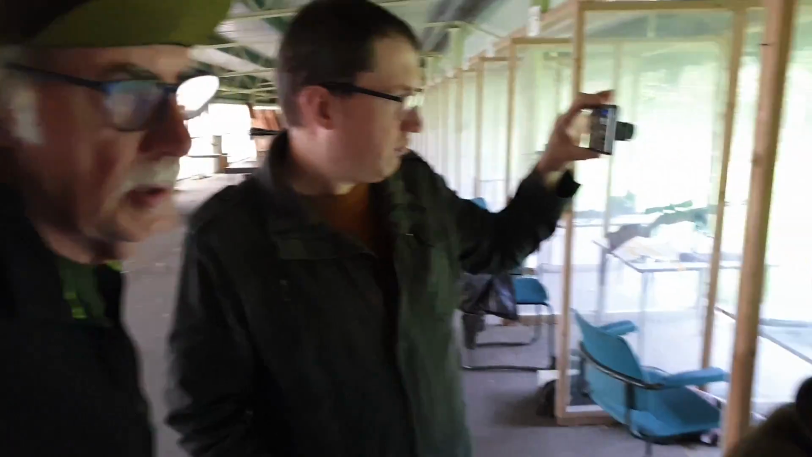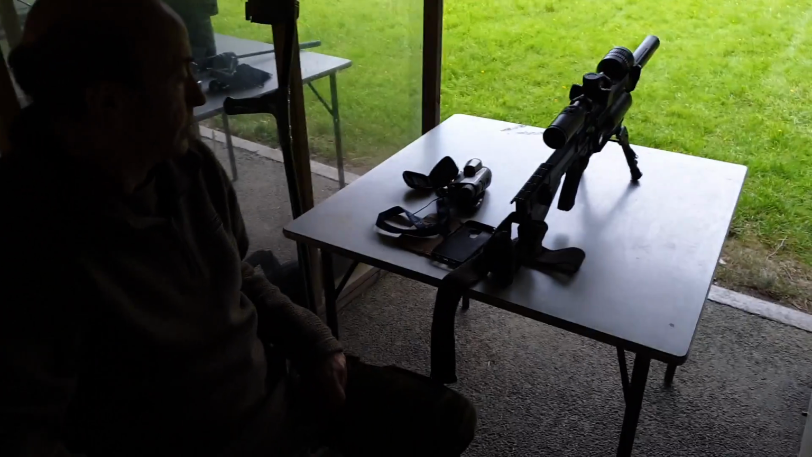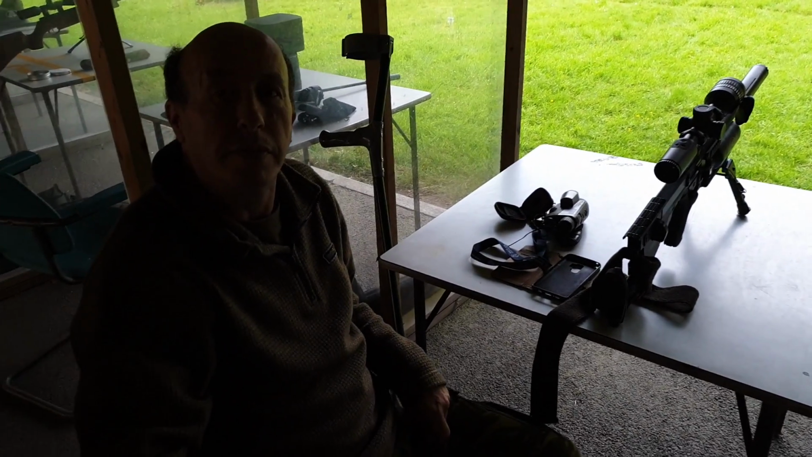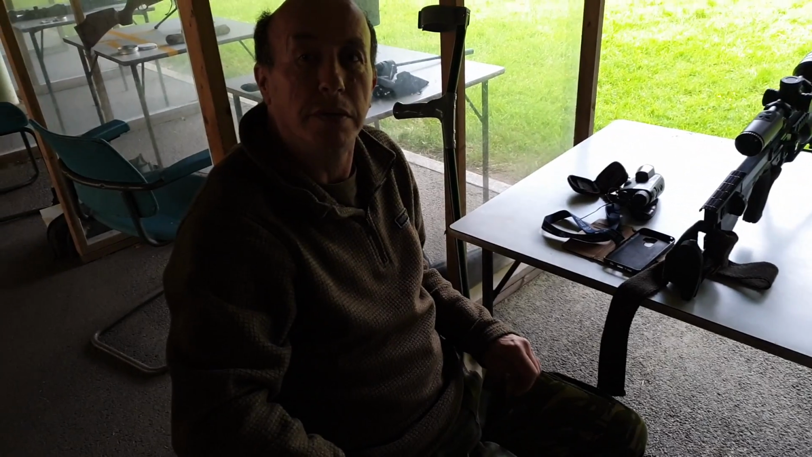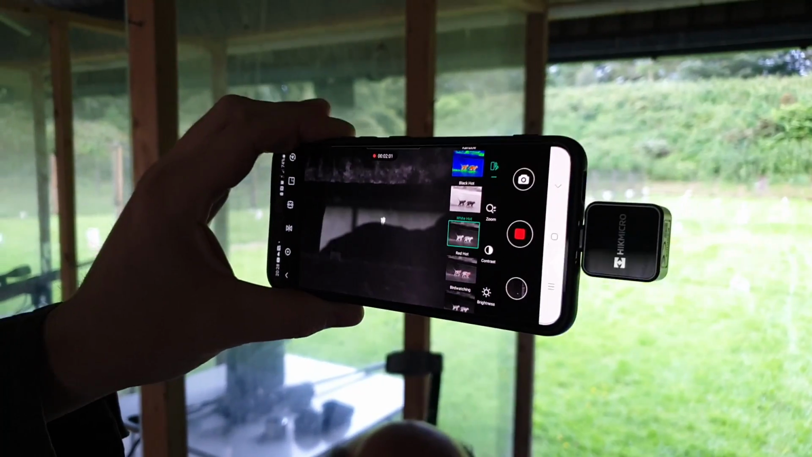I mean, what's your spotter there then? The spotter there is about 1,850, I think. Jesus, and you're doing that for what, £1,000? Well, if you've already got a smartphone, that spotter's 200 or 300 quid. That's cool, isn't it?